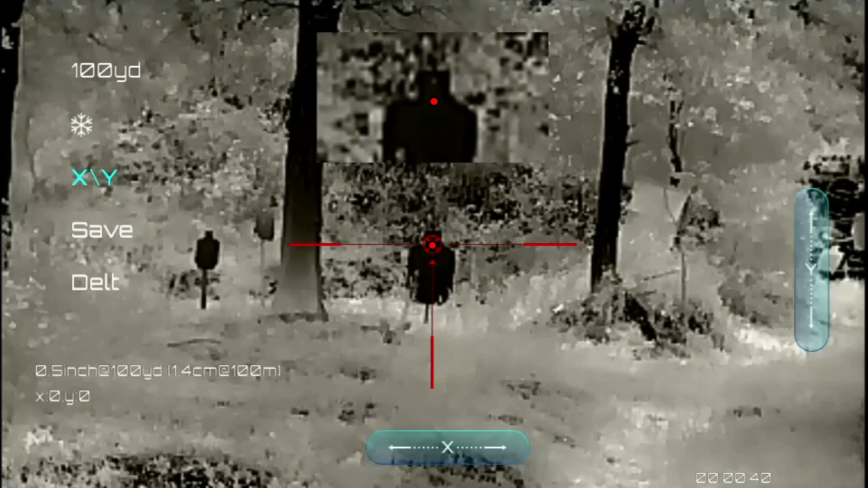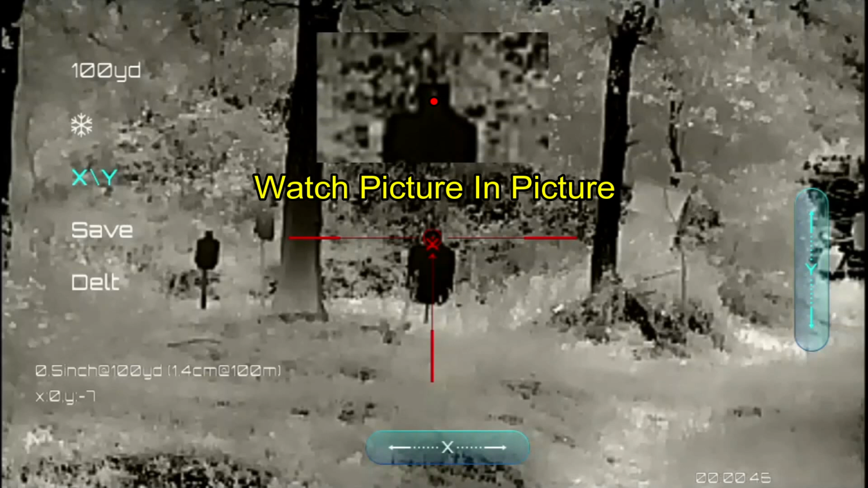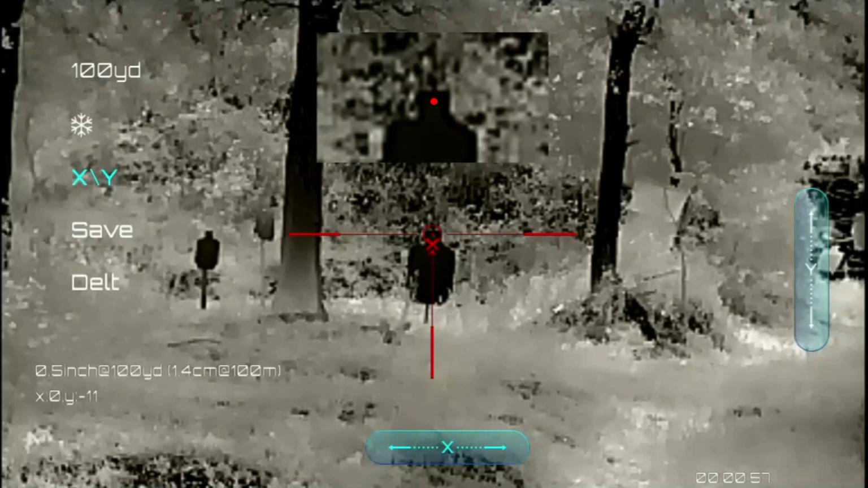And first thing I'm going to do is change the Y coordinate, and I'm going to bring up my point of aim to the point of impact, which is what I'm doing right now. Overcorrect it, bring it back, and then go ahead and change my windage as well, just one click. Alright, let's see if this works.